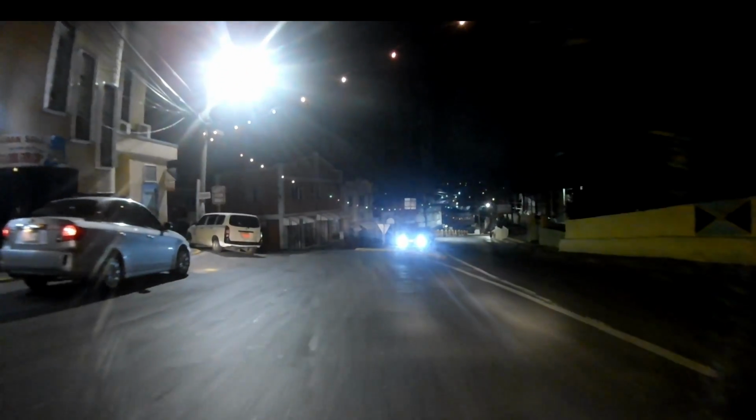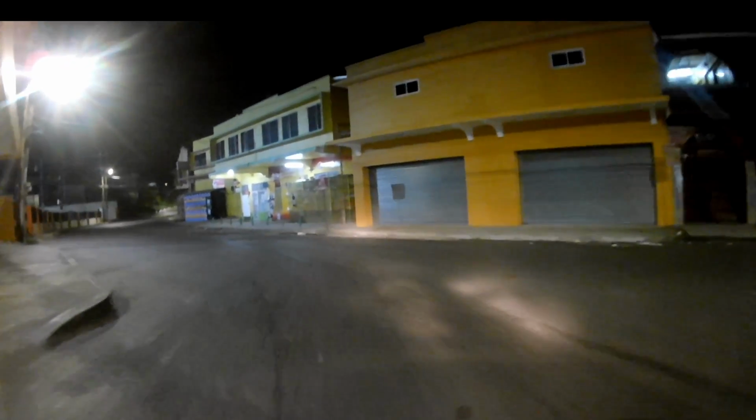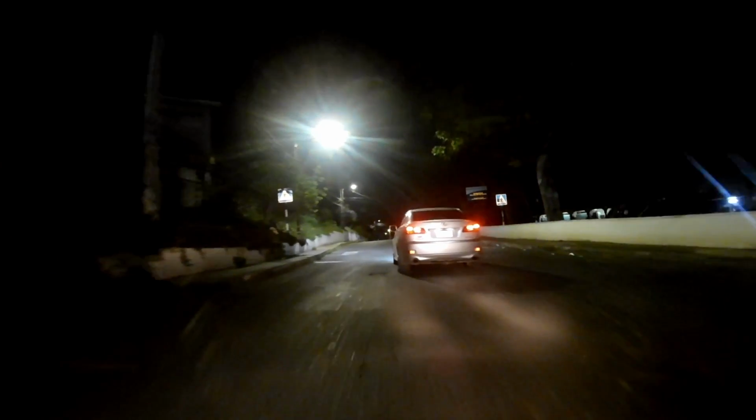So I'm going back in the town area. So enjoy the night drive with True Jamaican Vibes, Fire Reid. It can be very difficult to drive in Jamaica at nights. I know not many street lights and stuff, so it can be very difficult at night. So you have to be very careful, drive safe.